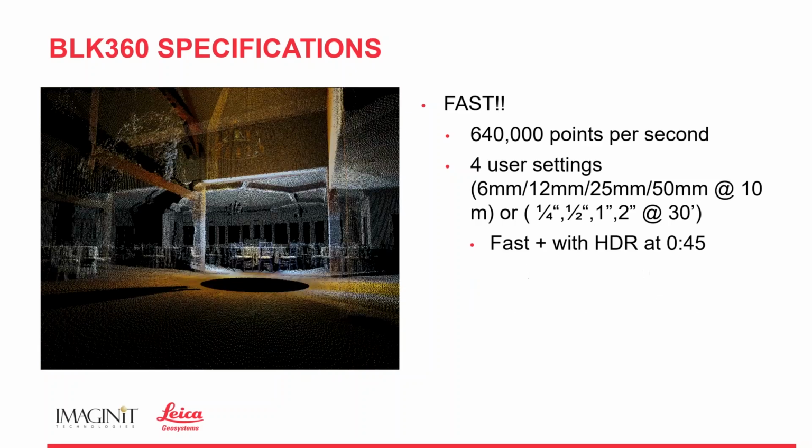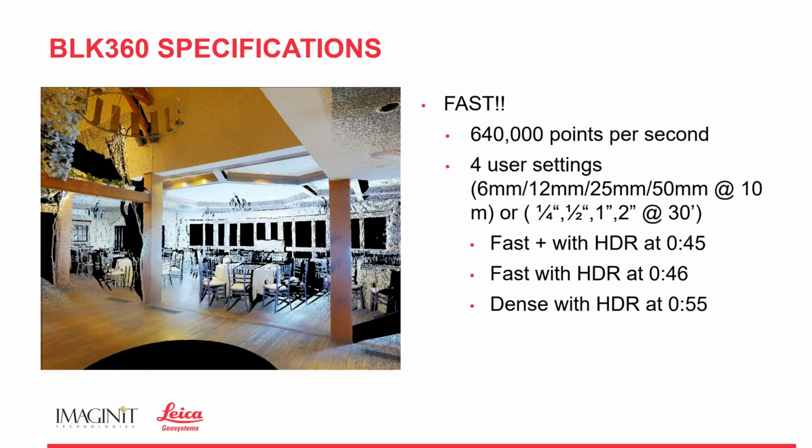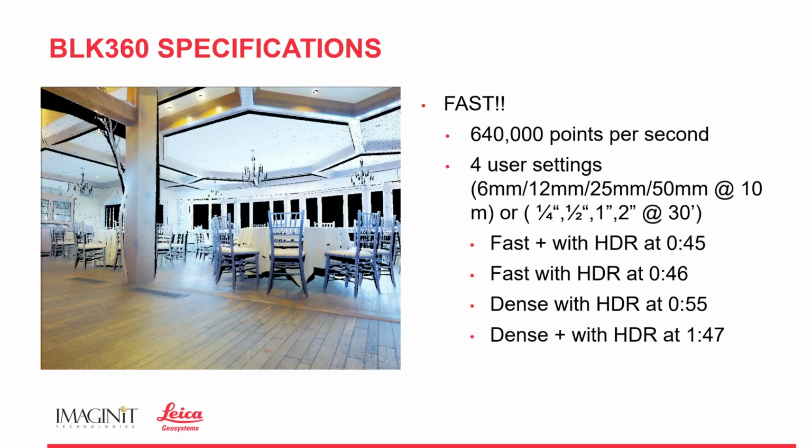Right, so if I back up, this is our Fast Plus with HDR. Really, this scan takes about 37 seconds. Right, with HDR, we're about 46 seconds. And then this is our dense setting, not even our highest, by the way, at 55 seconds. And then our dense plus at 1 minute and 47 seconds.